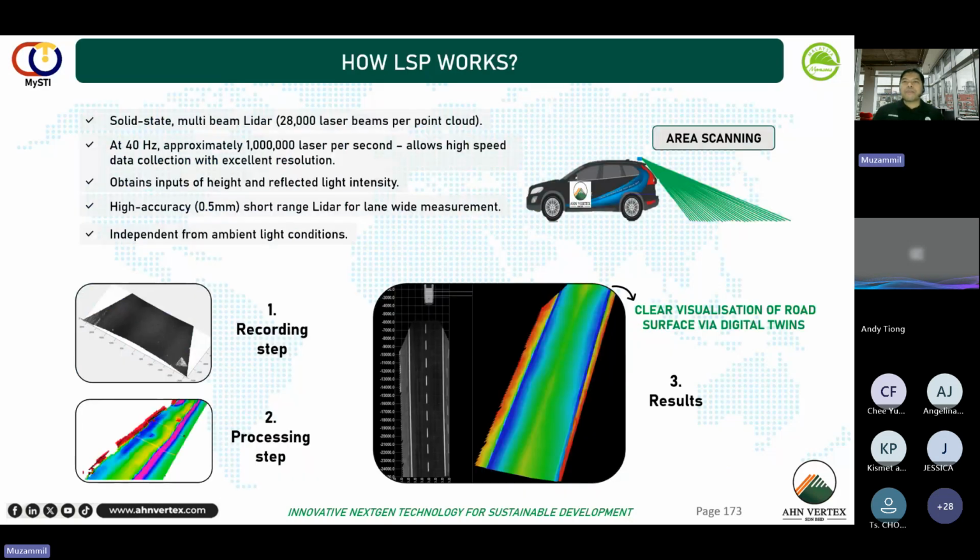So how does it work? As I explained to you before, 28,000 per point cloud. Lots of lasers, lots of data. This area scanning will be scanned behind the car. The first step is the recording step. You see, the width is about 4 meters and the length is about 2 meters.